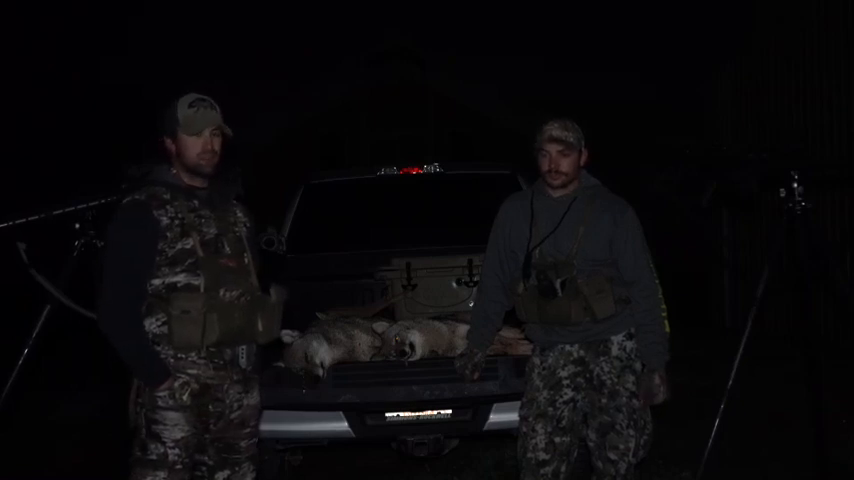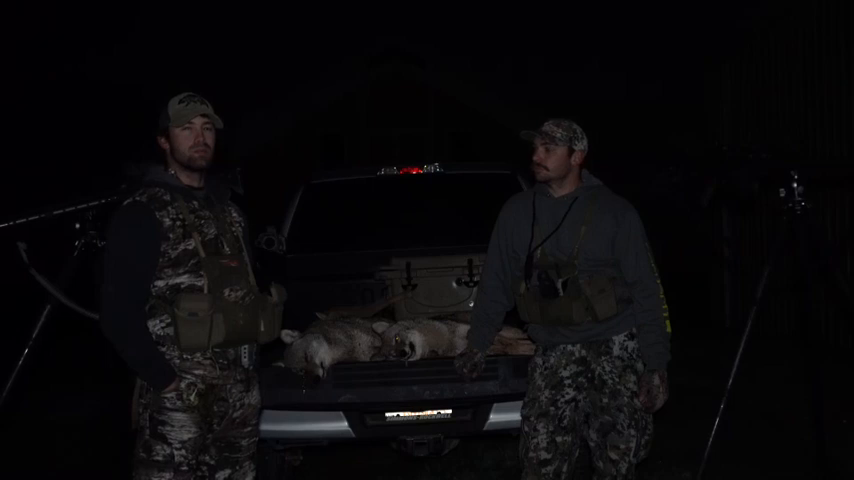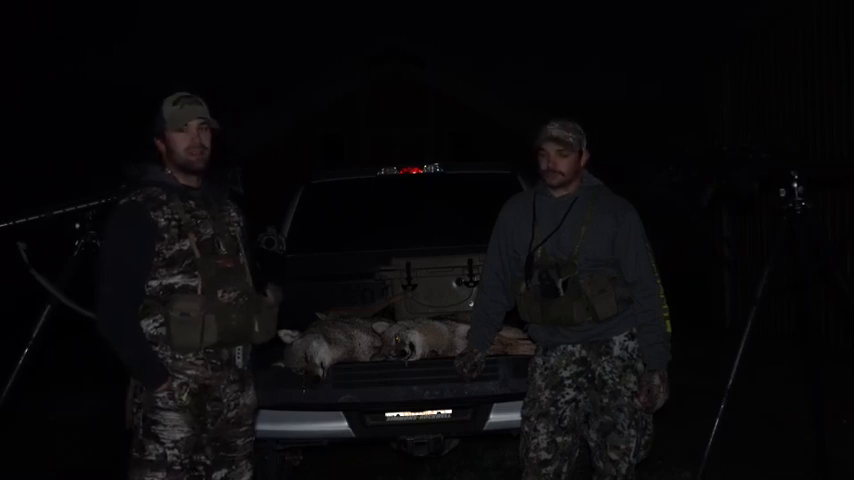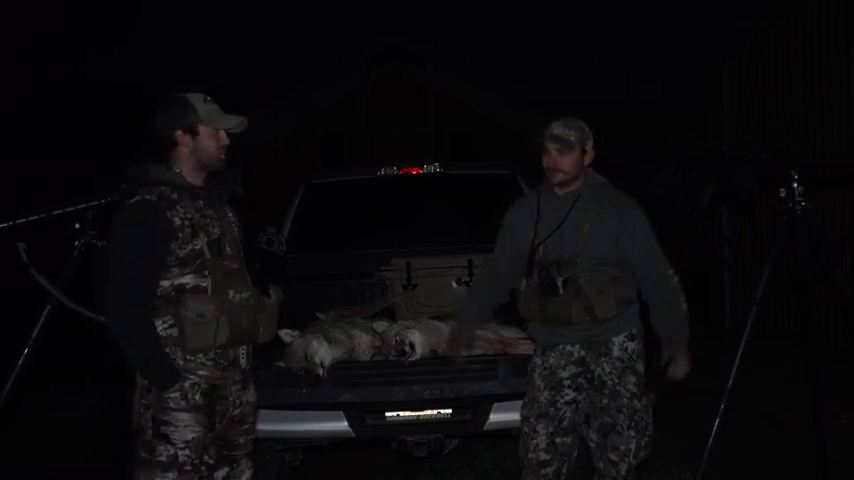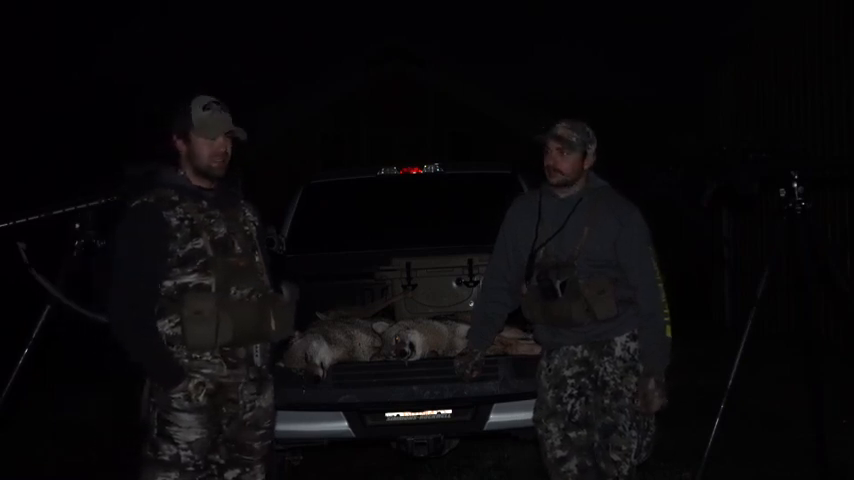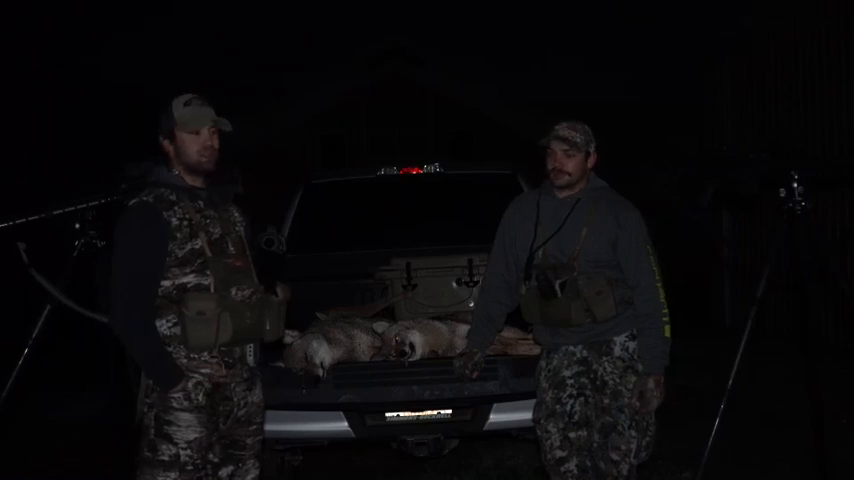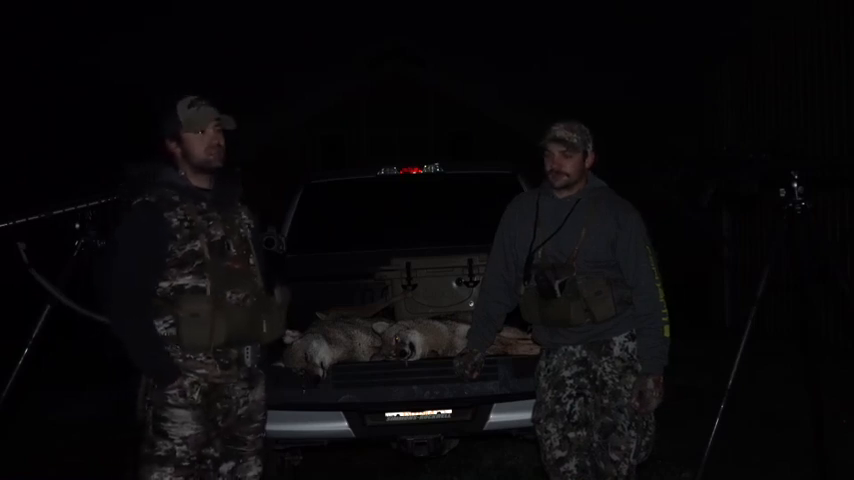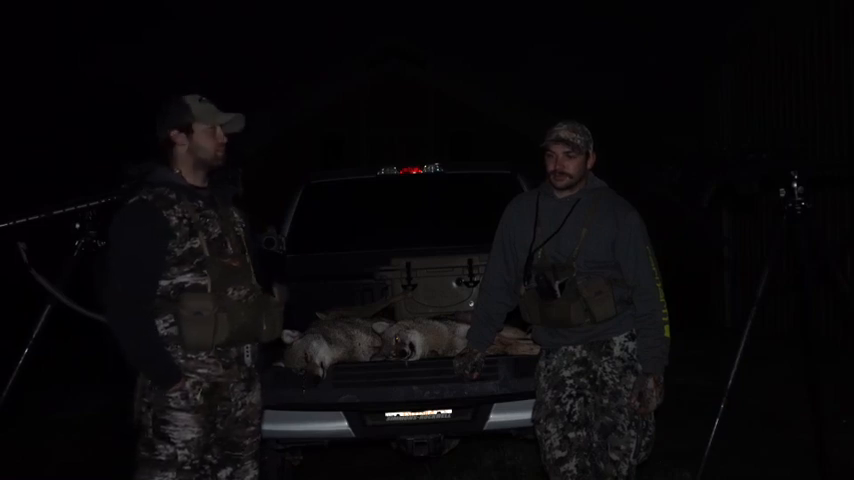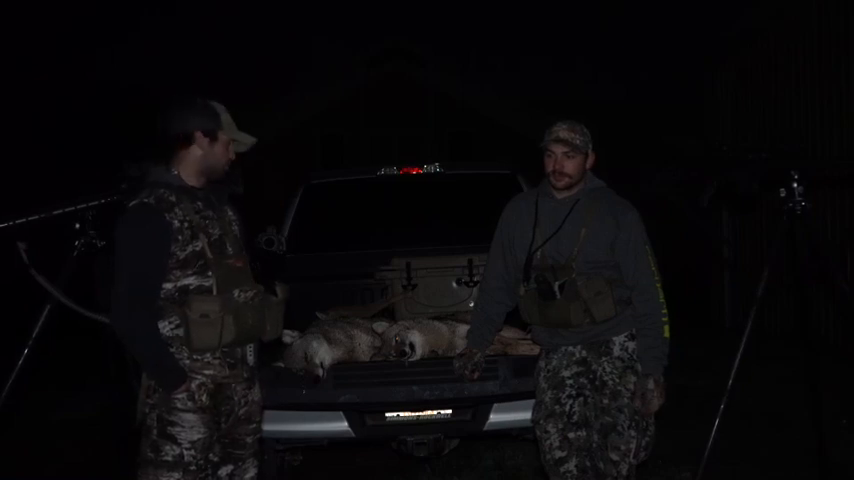So we were actually starting to walk out into that spot, and I heard coyote barking and then a couple howling down this way. And we were like, well, time to tag up. Yep, gotta go where the coyotes are. We've had good luck here, but almost last year, and the couple times we tried here this year, we know they're here. They just never respond. So we didn't have high hopes, but decided to come down here, and sure enough, made the right call.